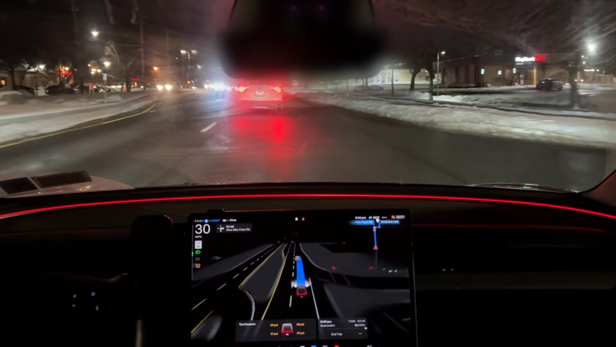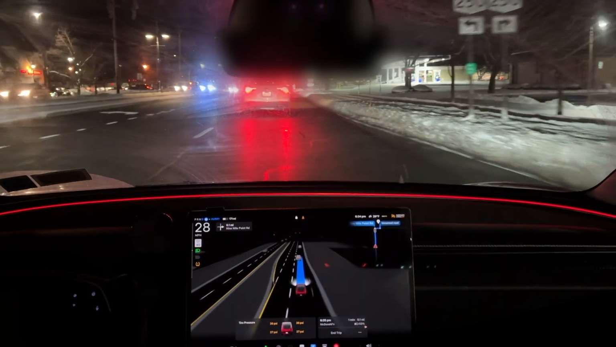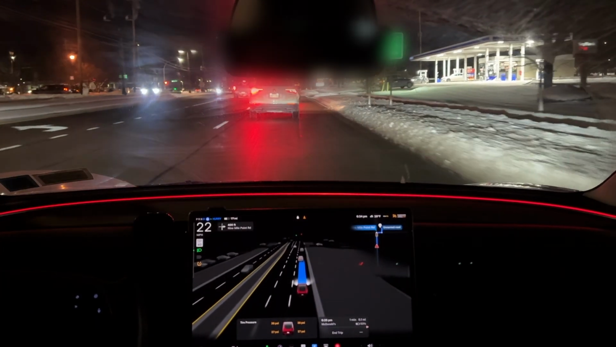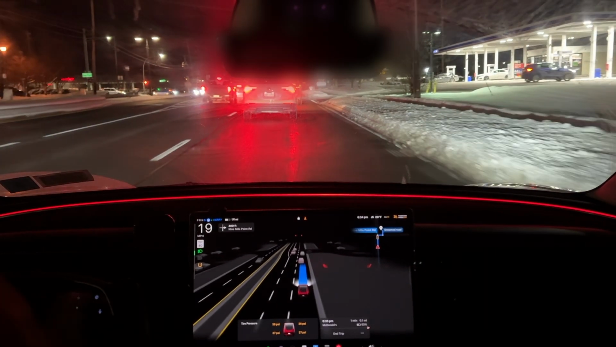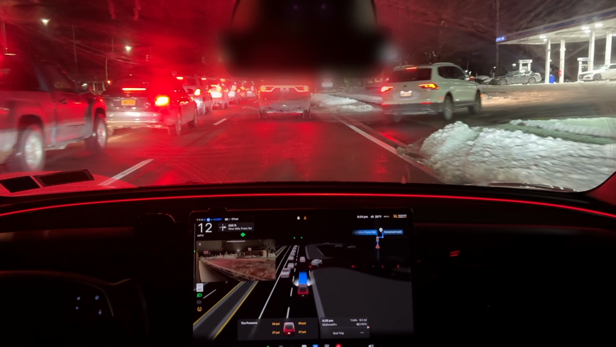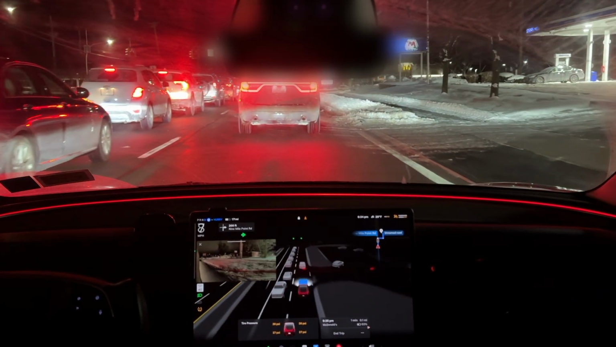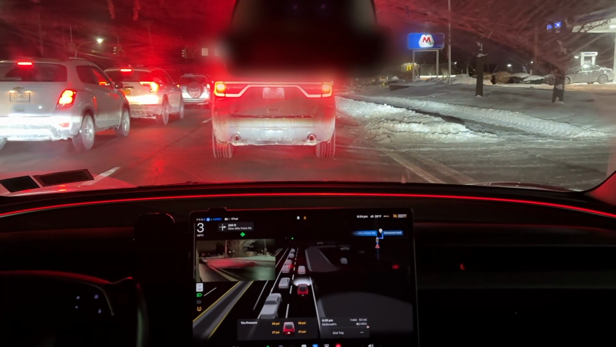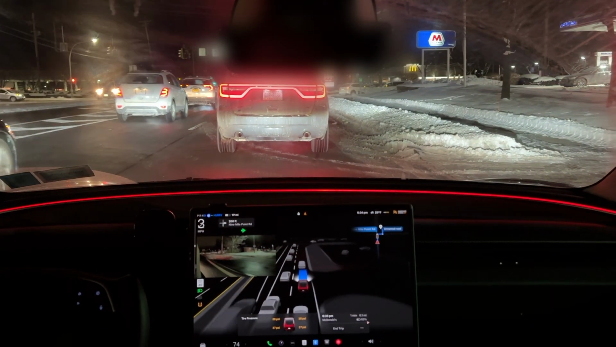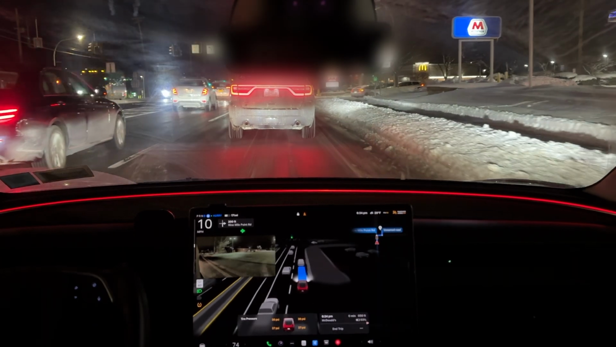So I put this into a McDonald's. I really want to see if it's going to park. If it doesn't, then we'll just park on our own, but that's the only time I intervene, when I get to my destination. Normally it can go straight. I don't know why it's turning right, because at this McDonald's you have to turn right and then make a left, whereas you can just turn right afterwards, but oh well.